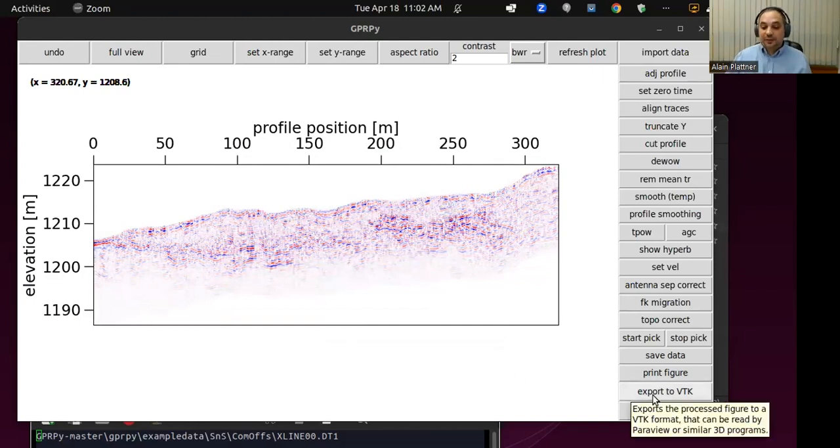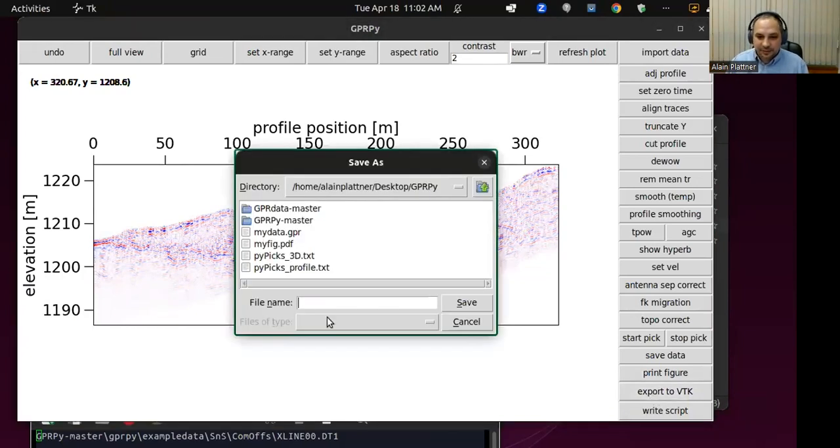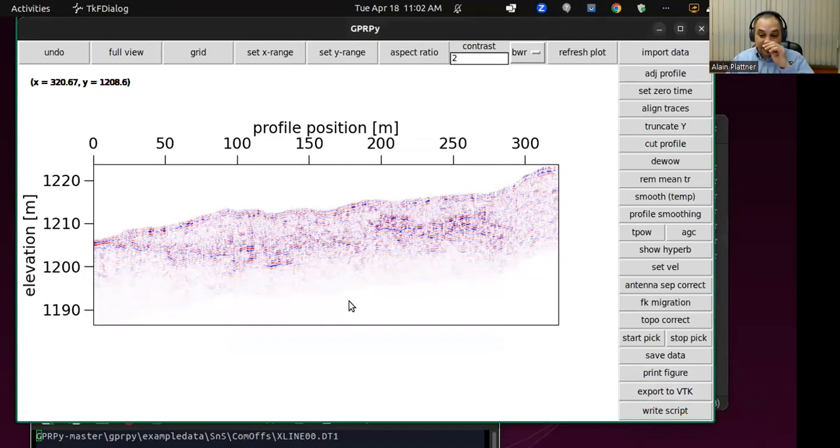Export to VTK. This one is useful if you gave it the 3D coordinates of your profile. So what you basically can do is, I'm just going to save it again, my profile as VTK, and I'm now going to open it in a 3D software like ParaView.